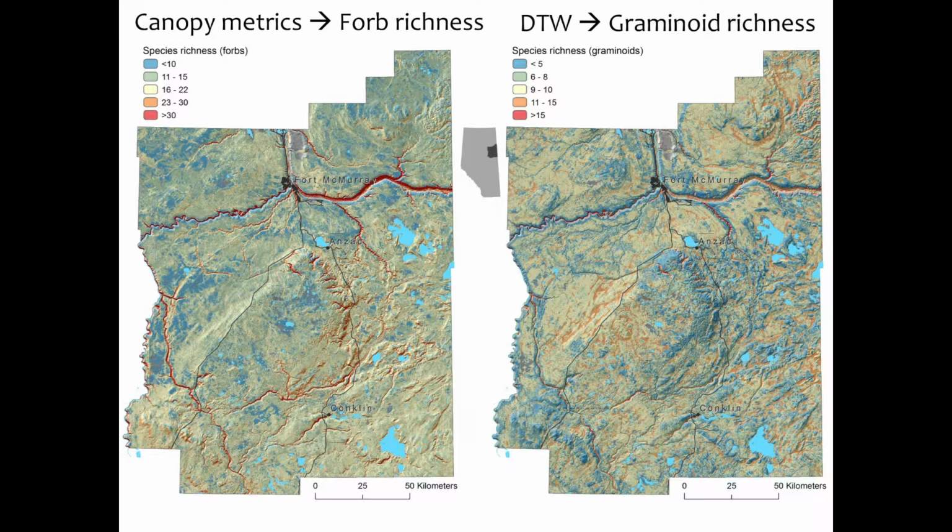If you break this up into specific groups, like just the forbs or just the graminoids, first of all, the graminoids on the right side, the red and orange areas tend to be more of these peatlands, more wet areas. There's, again, a strong positive relationship between depth to water and graminoid richness. While forb richness is not driven by depth to water factors at all, it is quite well predicted by the canopy metrics, the Lidar vegetation metrics overall. And you'll notice that these are kind of inverse of each other. So areas that have high forb diversity tend to have low graminoid diversity of sedges and grasses.